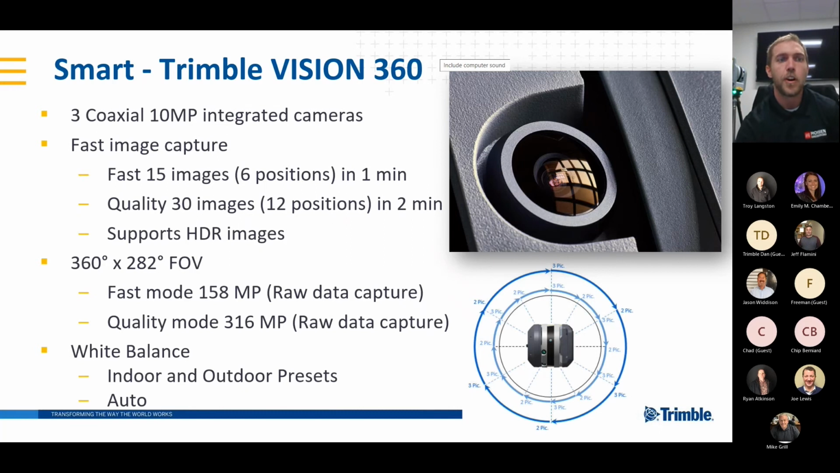Okay, so there are 3 onboard coaxial 10 megapixel cameras. Really great image quality. There's 2 different settings that we're going to go over in the demo, but you have the ability to do a faster image capture with only 15 images. This only takes a minute of time, but if you did need a higher quality image, you do have the ability to take 30 pictures in a matter of 2 minutes and really get the finer details of your scan. So if you're looking for labeling on piping or bolt patterns or anything very small and finite, that would be the way to go.